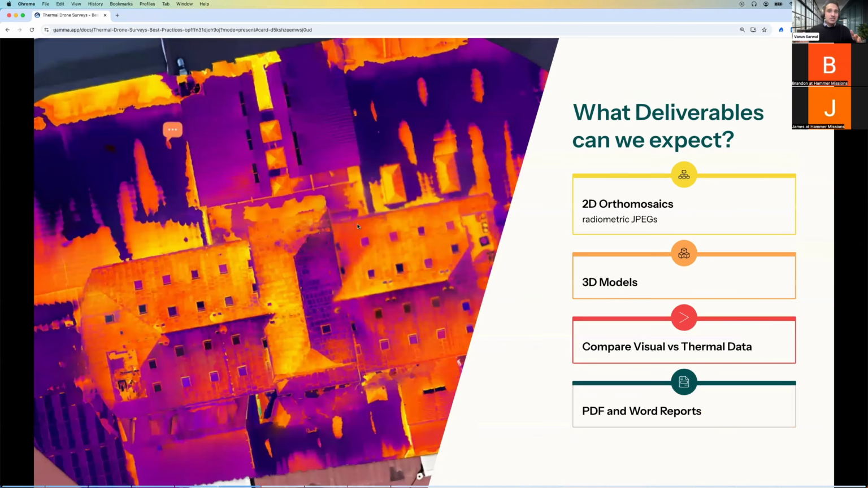But having understood thermal 101, and why we want to use drones for capturing this data, what are some of the deliverables that we can now expect? I think the 4 main deliverables that we're seeing in the industry at the moment, we started off probably 5 years ago with a lot of orthomosaics. A lot of the industry was driven by orthomosaics, which is still the case today, which is essentially a stitched image of your roof or facade or a PV plant, put together from all